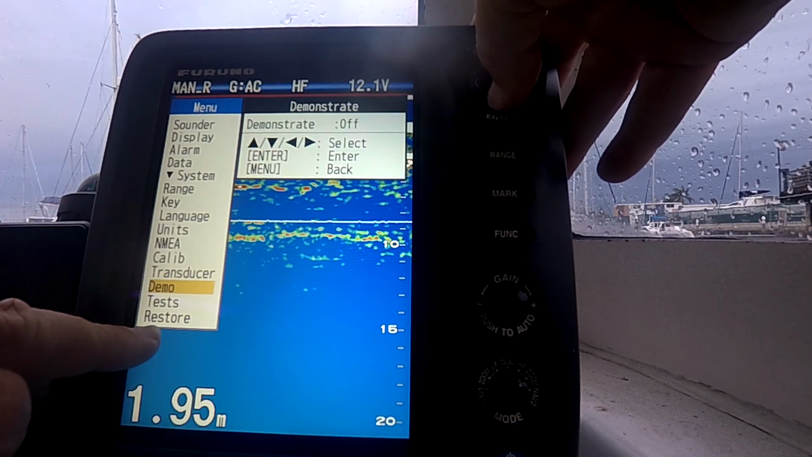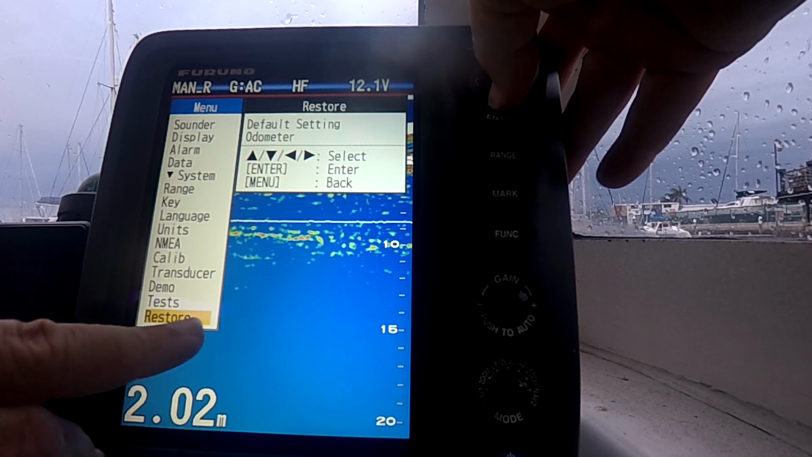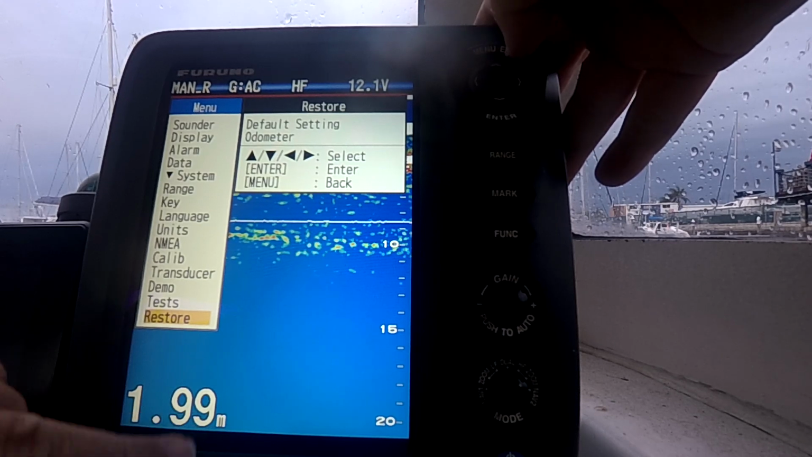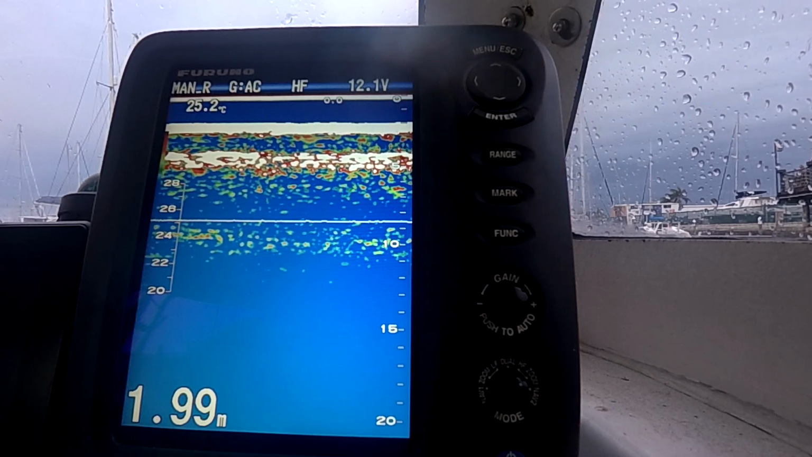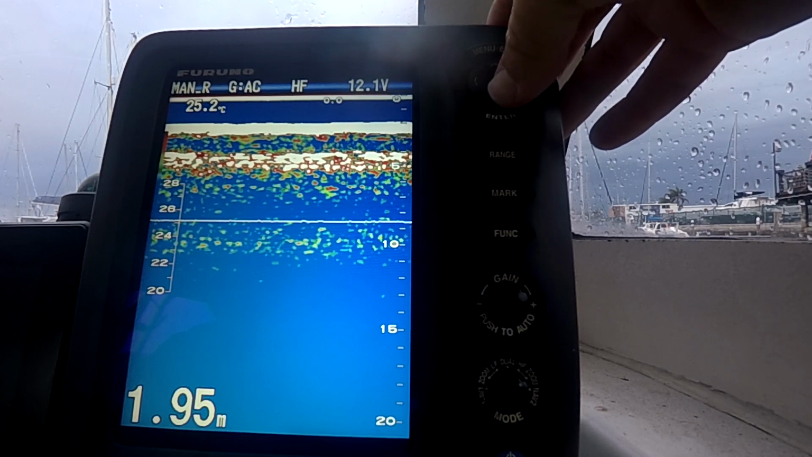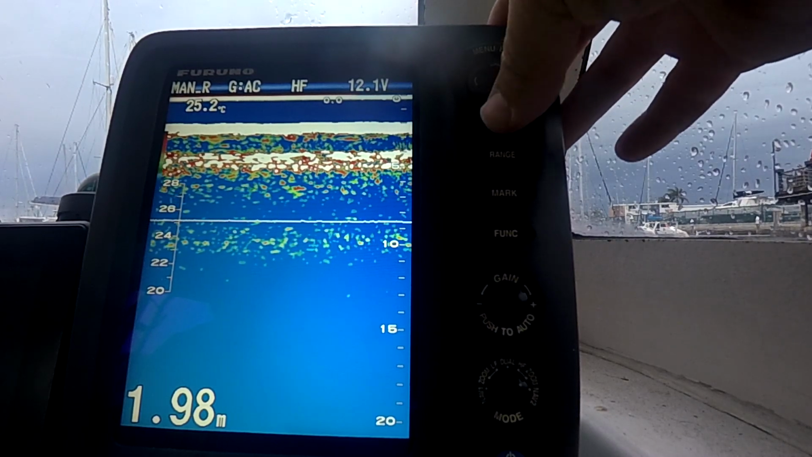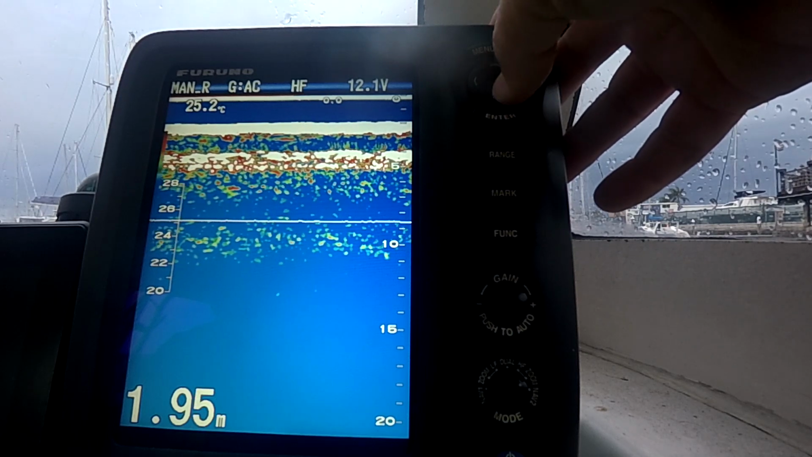Demo mode, don't need to worry about that. Tests, don't need to know about that. Restore, I guess you can do a factory reset there if something bugs out. So that's the menu button. Then you got escape opposite here. Then you got your up and down, left and right cursor button, and your enter. So that's how you sort of do all your functions.